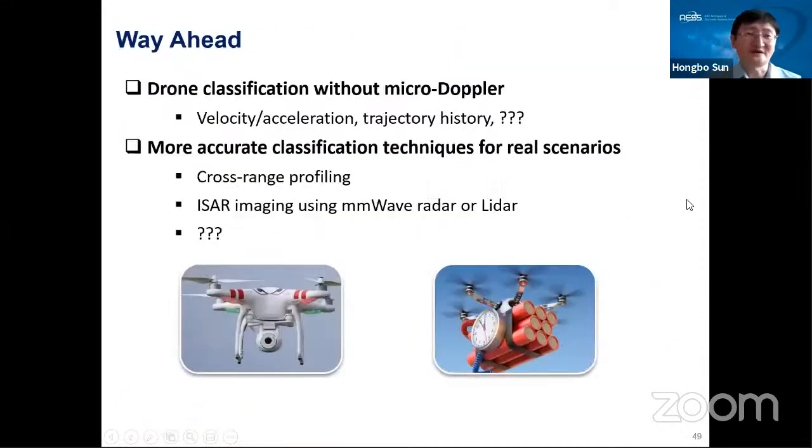The way ahead. What can we do in the future for drone detection and classification? Actually, the techniques I just introduced are all based on micro-Doppler signatures. But sometimes, at very long range, the micro-Doppler signature may not be observable or detectable. So in this case, how can we do drone classification without micro-Doppler?